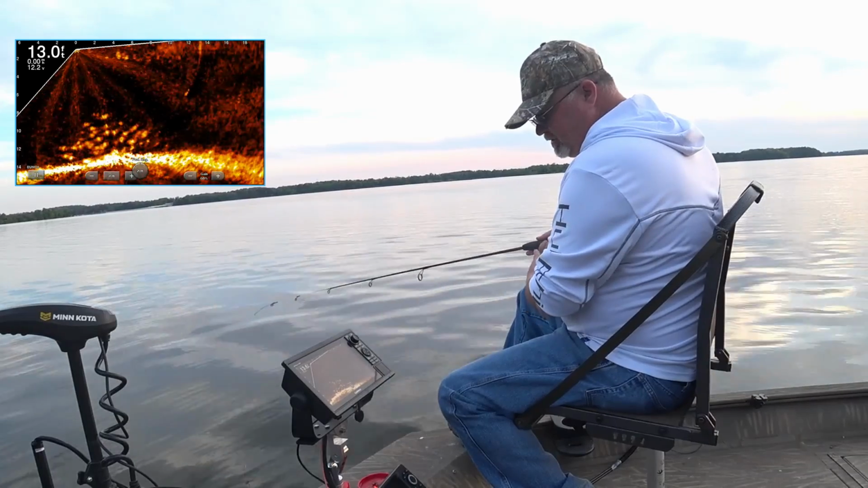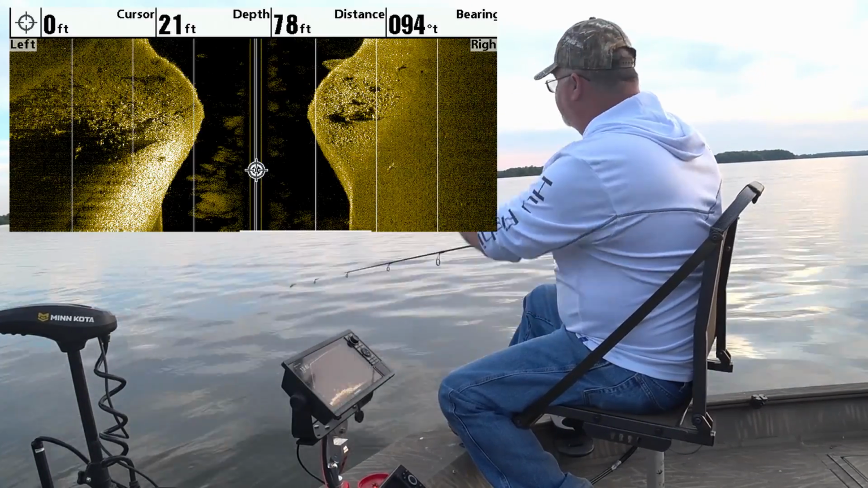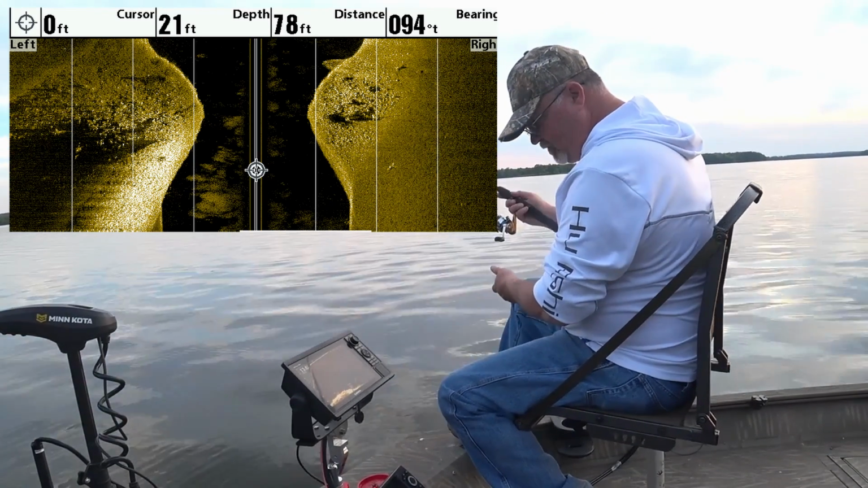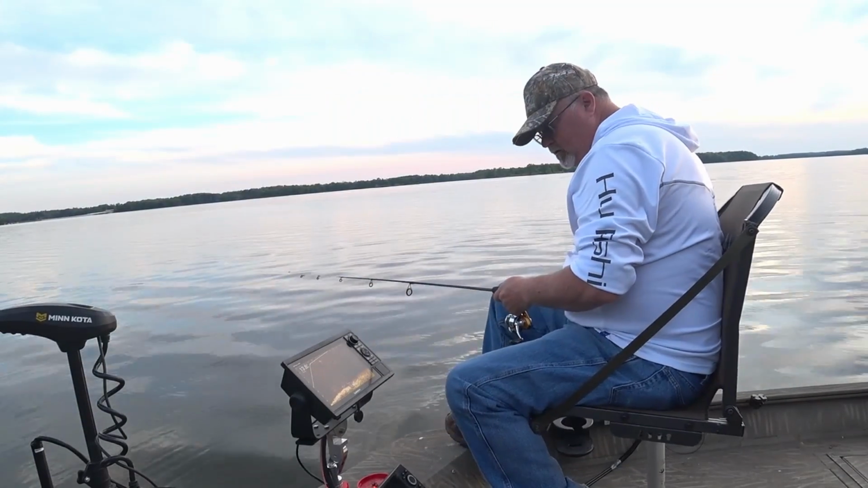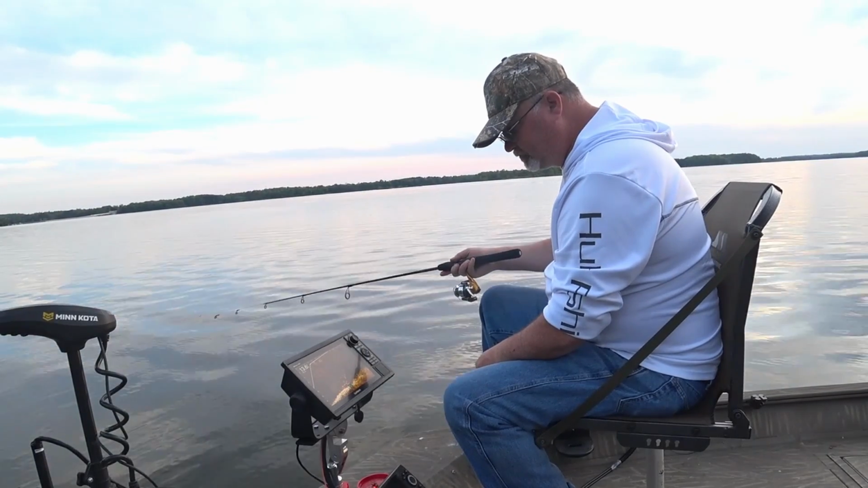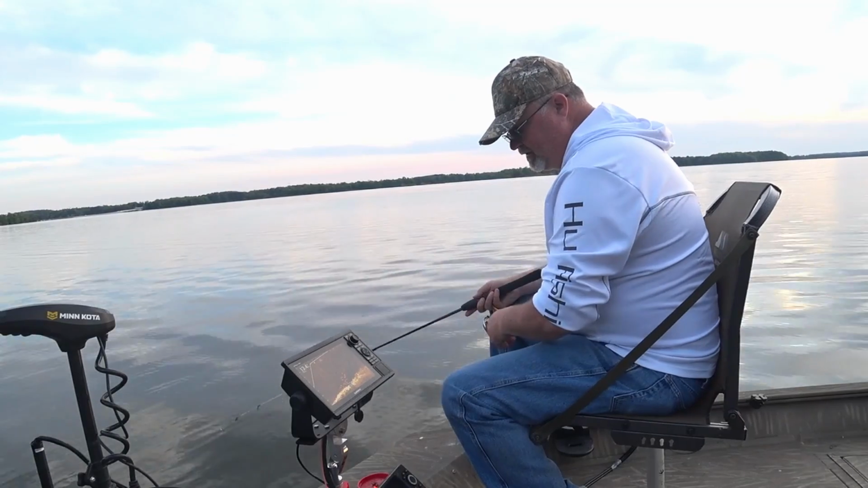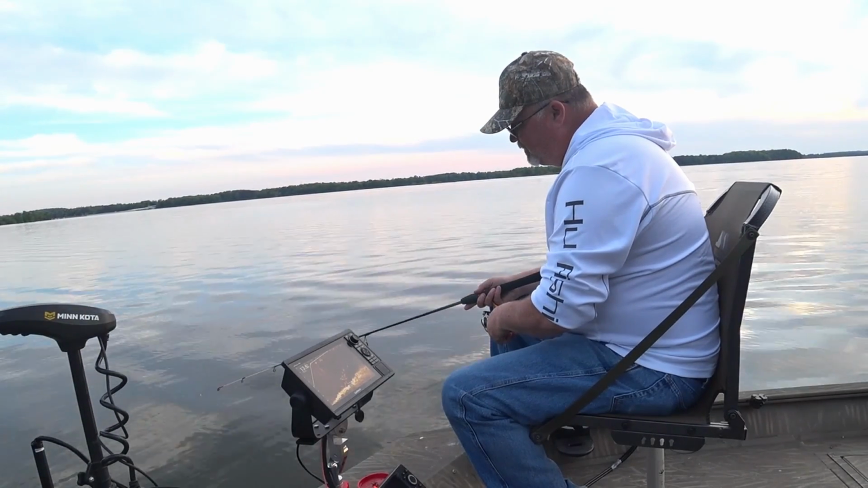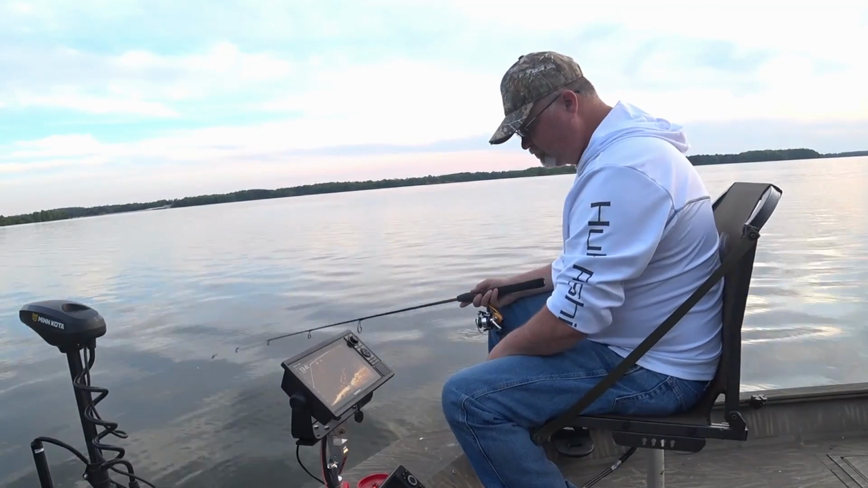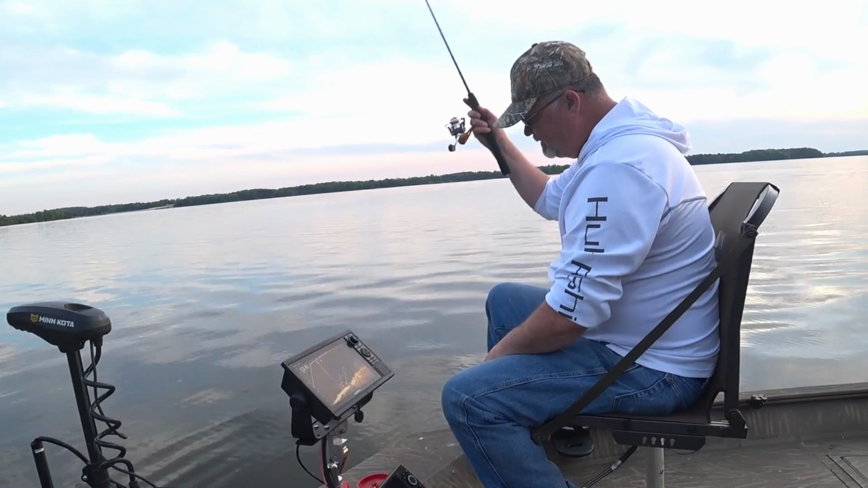I've got a pretty good school on this point. This is a 30-foot drop right here that comes up onto a 12, 13 foot flat where I'm at right now. Only thing I'm going to try to do is see how big these are. Normally what you can do is just try different schools when you find them to see how big they can get.